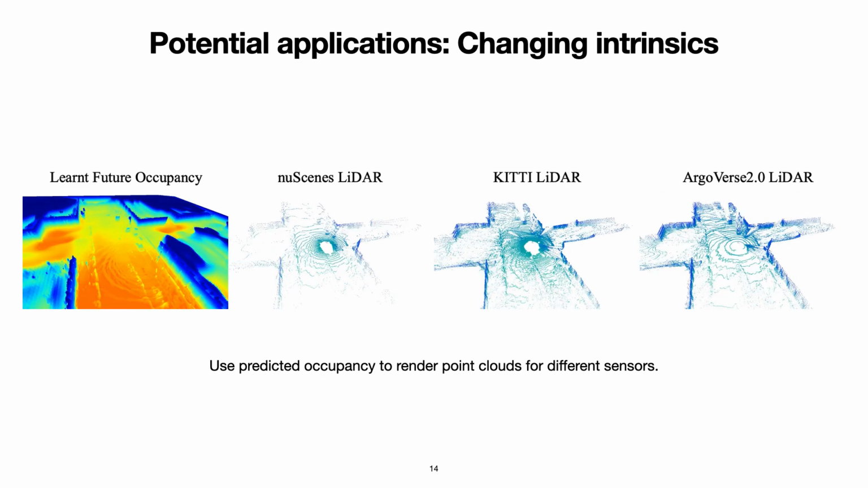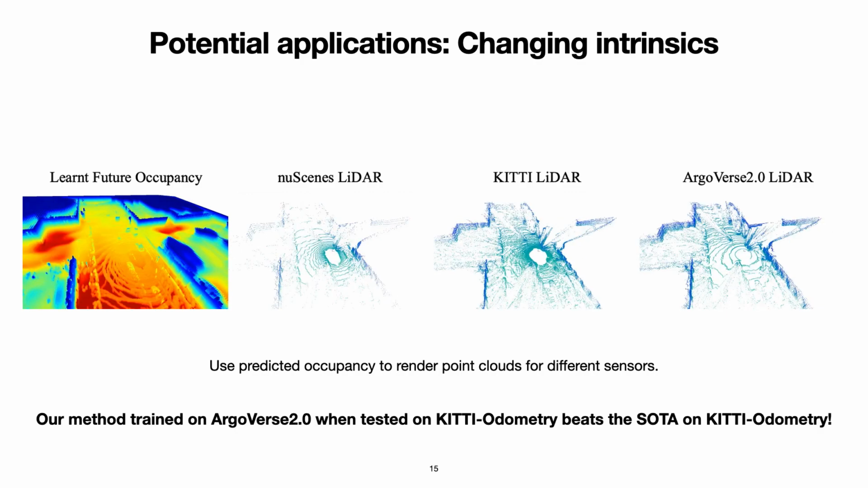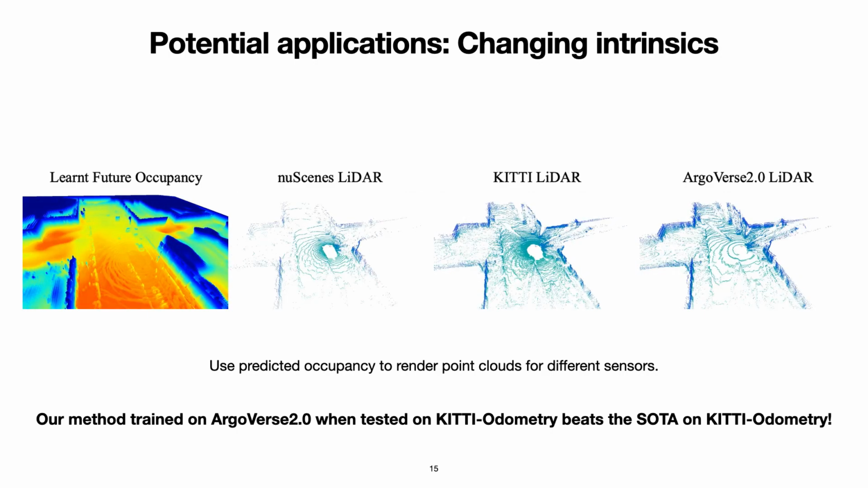Because we factor out sensor parameters from the task, the intermediate spacetime occupancy can be used to simulate different lidar sensors by changing the intrinsics. Here we show a single 4D spacetime occupancy volume rendered with 3 different types of lidar sensors. We quantitatively test for this zero-shot cross-sensor generalization by training our method on Argoverse 2 and testing it on KITTI Odometry. Surprisingly, this model beats the state-of-the-art on KITTI Odometry by a large margin.